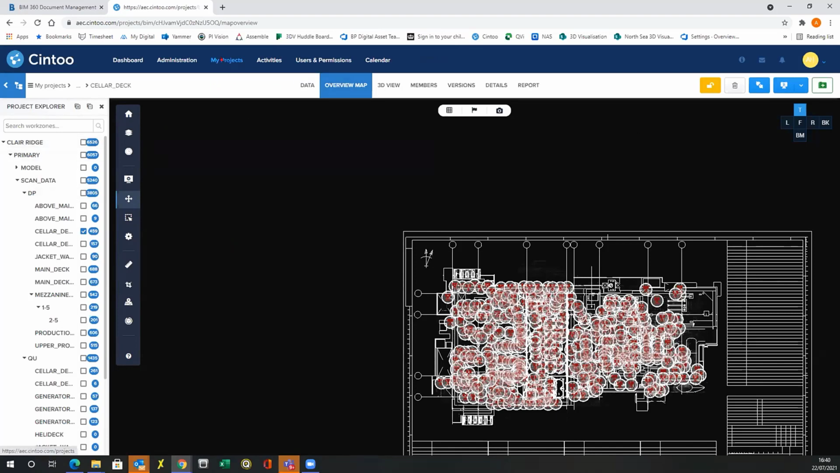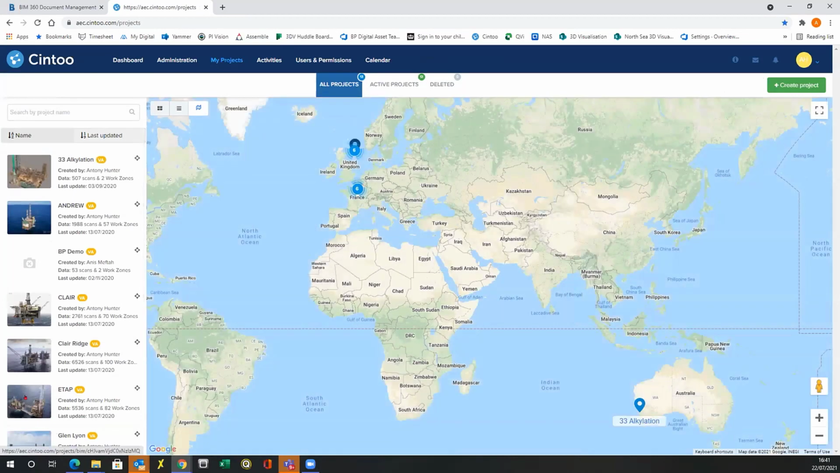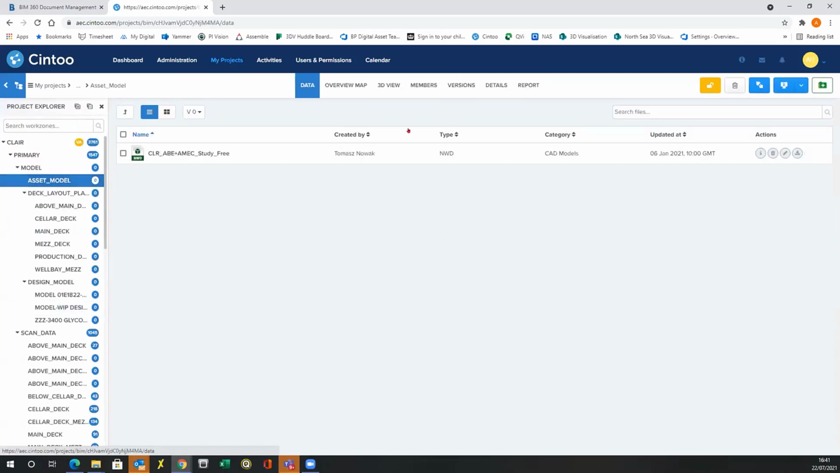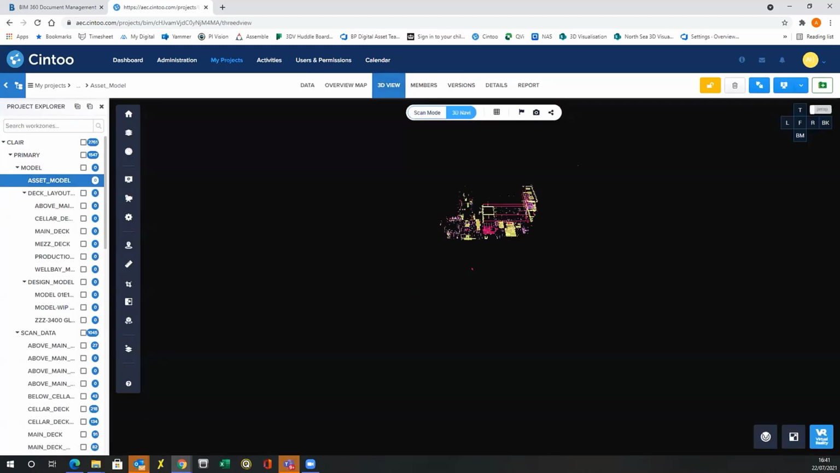So I'm going to jump quickly into another project here. As you can see, I can quickly jump into other projects. One of the next ones I want to show is the QA/QC of the as-built models. As I was mentioning earlier, we can go into the as-built models streaming from BIM 360, and quite quickly the model will load in.